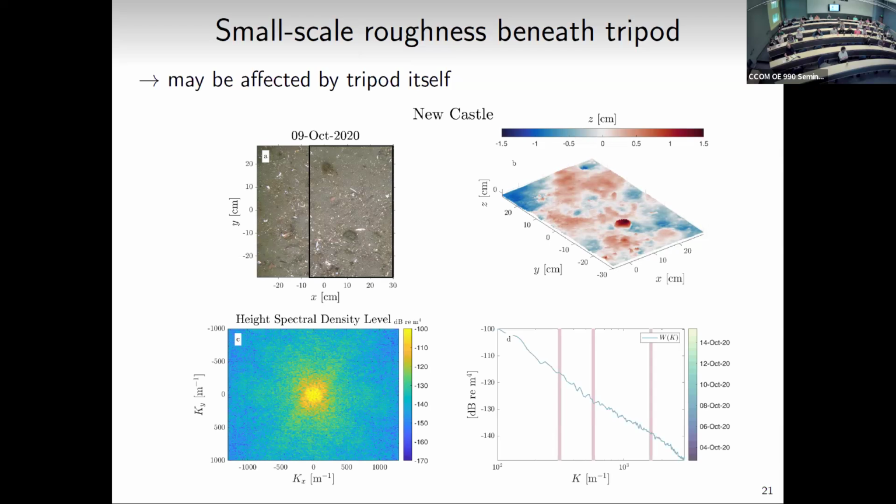If you had a lot of ripples with a regular wavelength, you would have blobs of energy appearing at those wavelengths. But we have kind of a blob of energy in the middle. You do a radial average, and that's this line here. So we've got our height spectral density level as a function of spatial wave number, which is proportional to frequency.